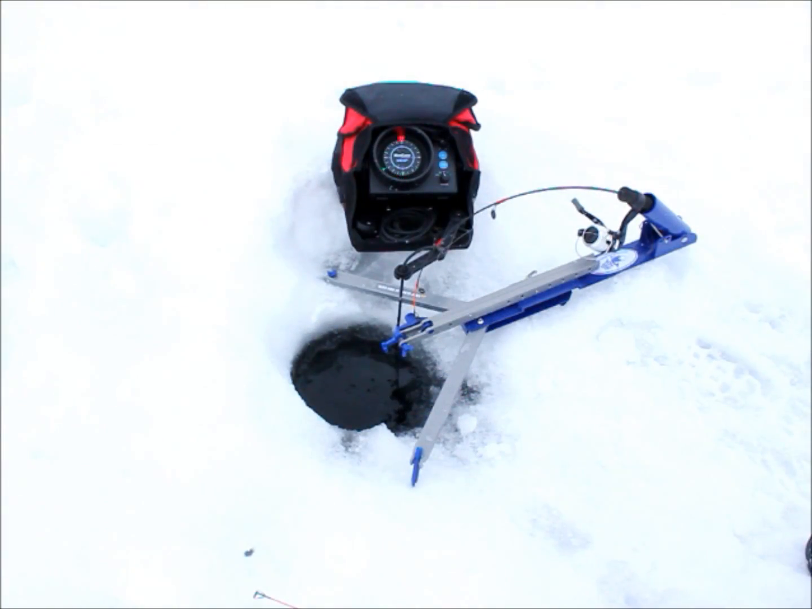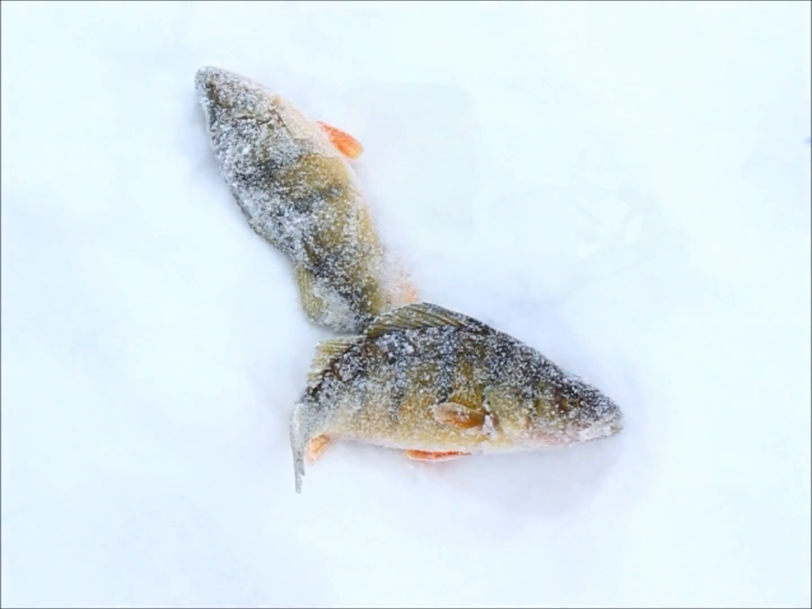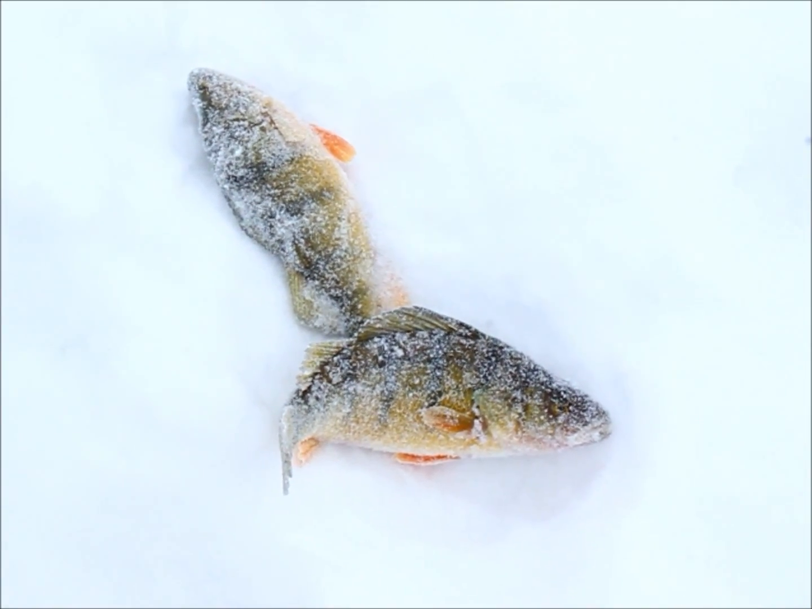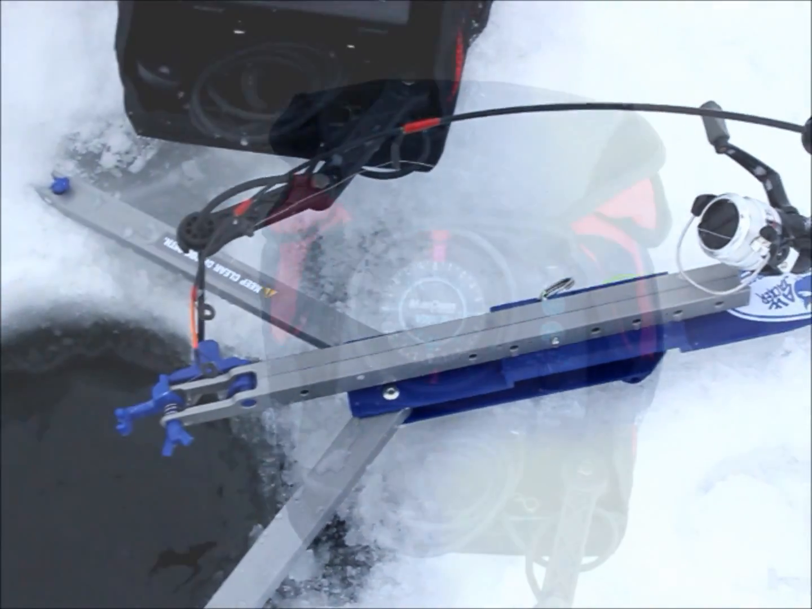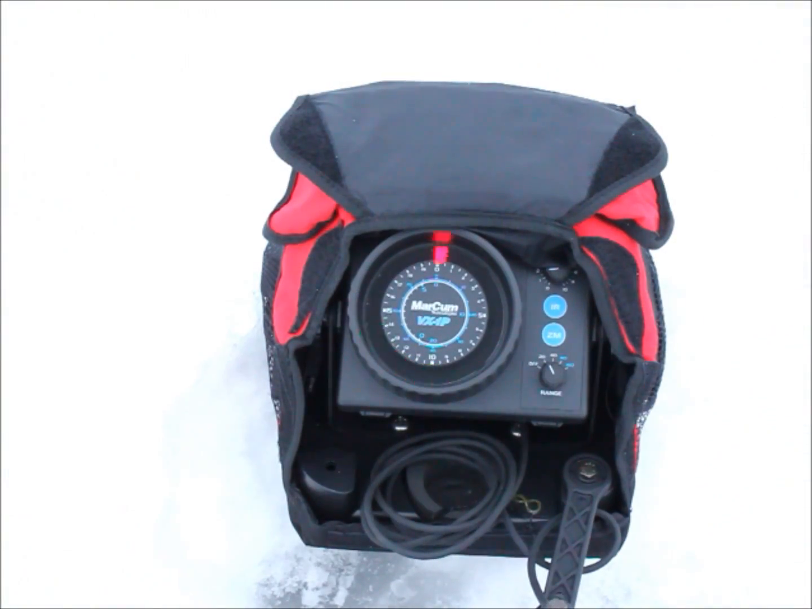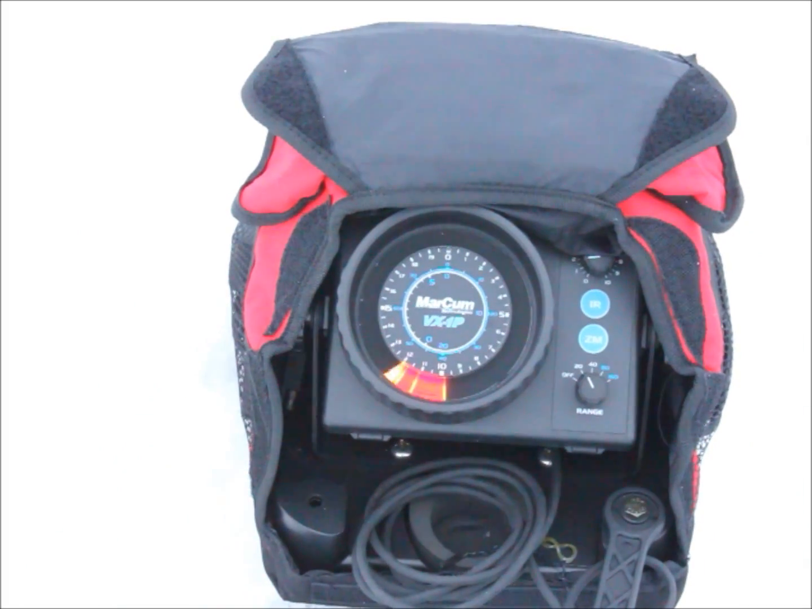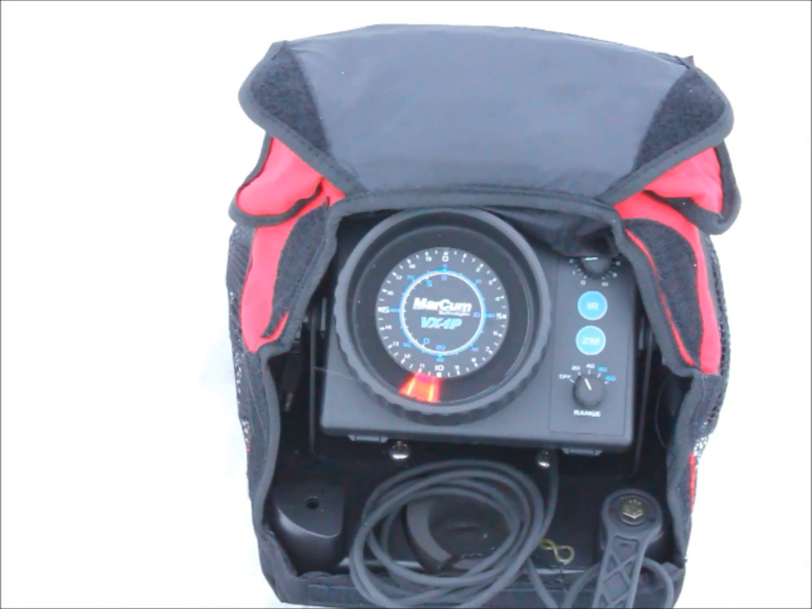Okay, so here we have the automatic fisherman. You can see there's some fish on the bottom beside the hook, coming up off the bottom. We'll see if any of them give a bite here. We already put 2 nice perch on the ice with our automatic tip up we have set up right here. So here's our MarCum, and as you can see, there's some fish on the bottom.